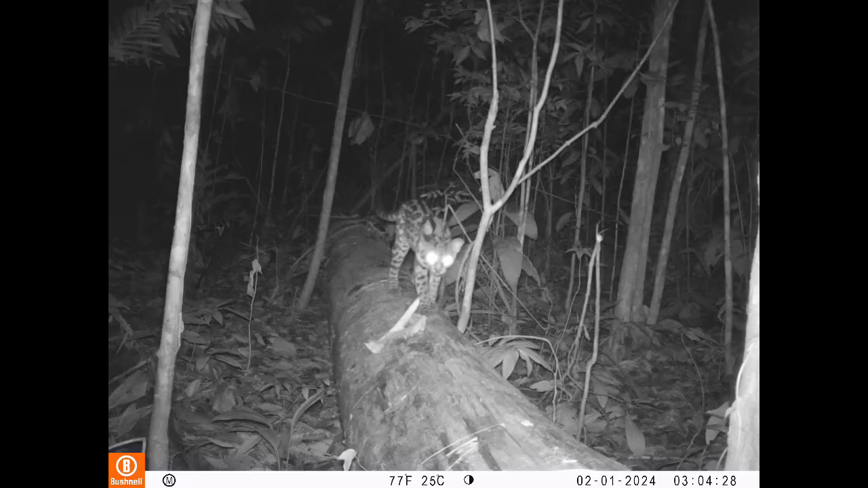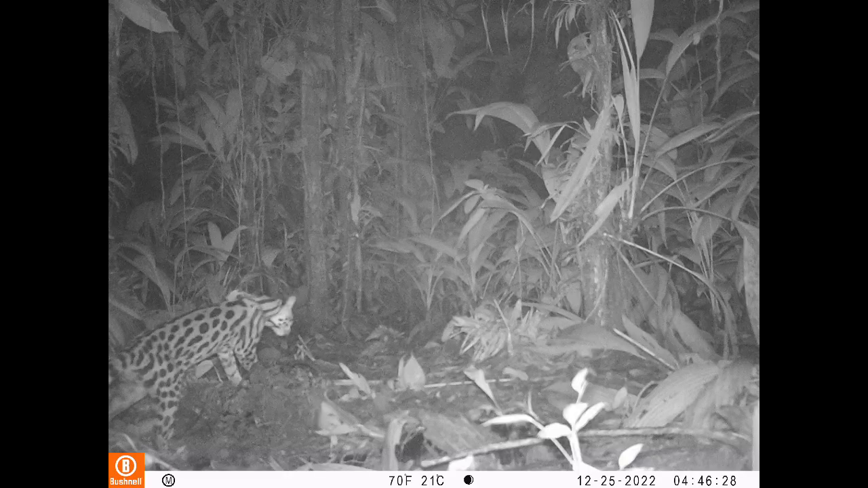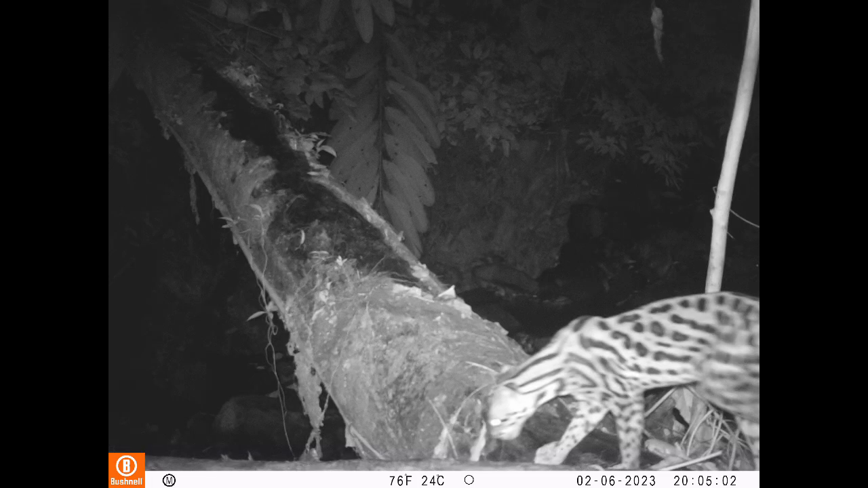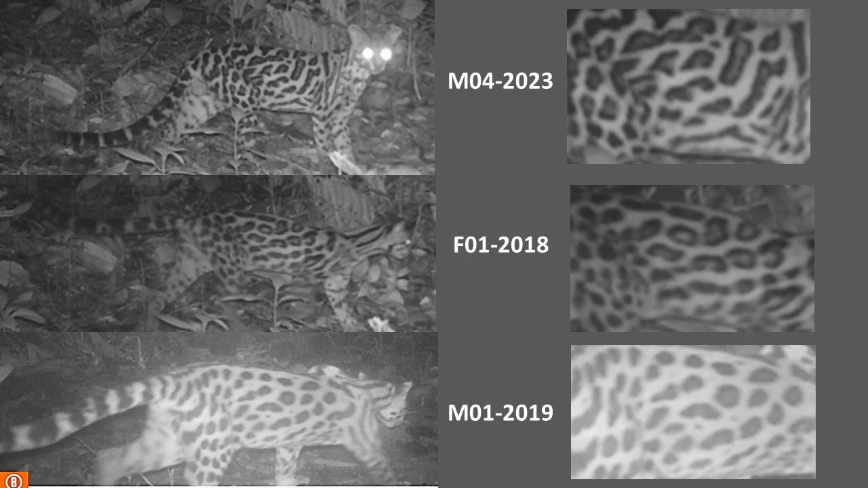The cameras we have out there are starting to bring back images. Sometimes it's sequences of images. Sometimes we can get further data from these still images, such as the sex of a cat, for example, if it's at the right angle. Other times we start to develop more of a picture of individuals.